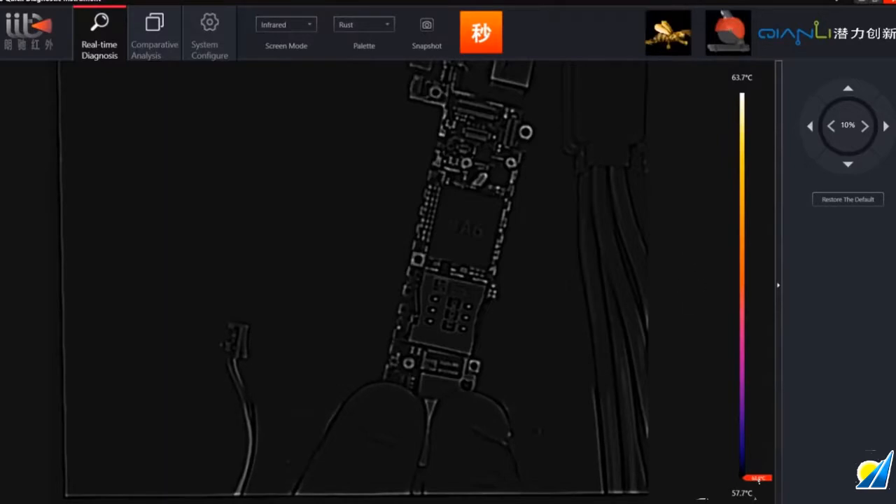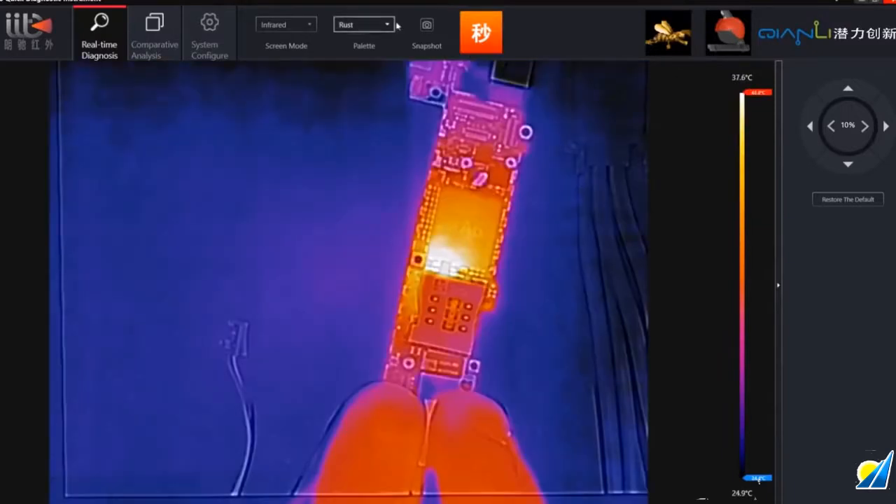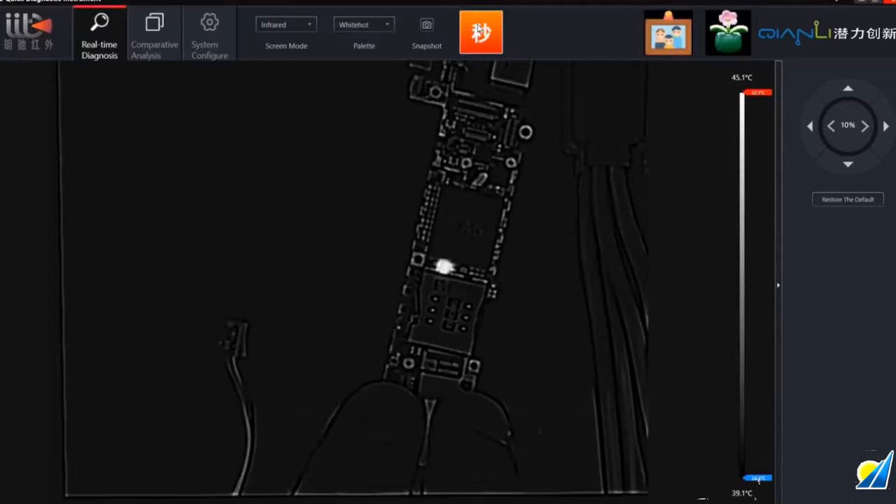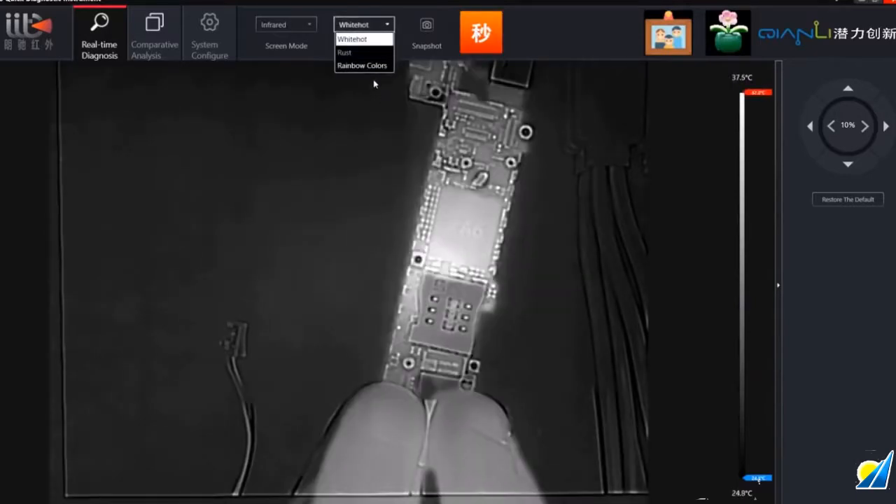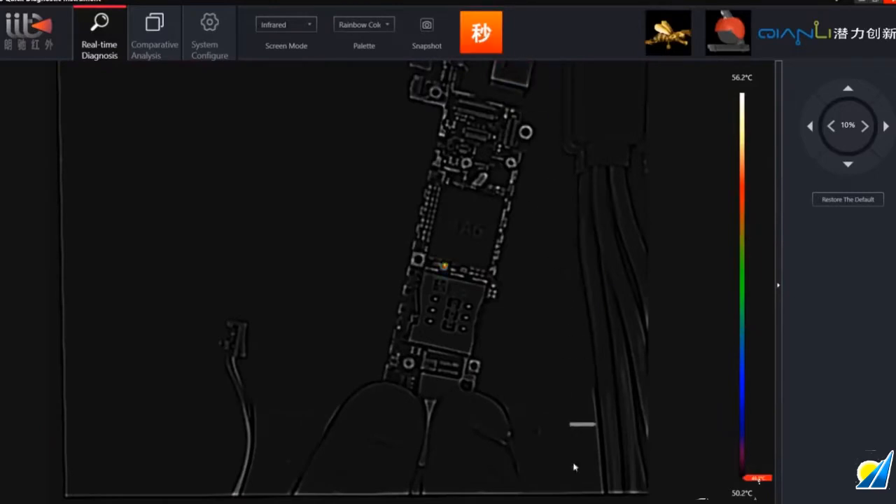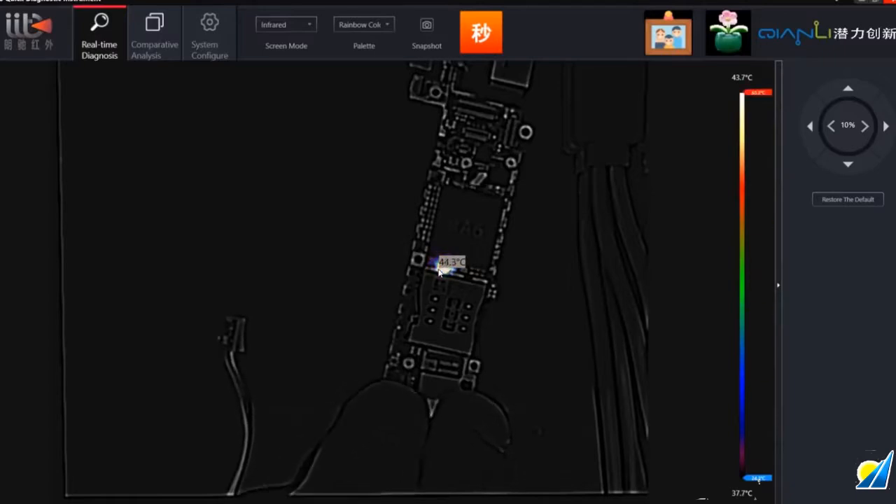So the other thing about this tool is if we go like that, we can change it to white and hit the one key, and you can see it flicking there. Or we can even change it to our rainbow colors, and then we can definitely see it there and increase it using this down here. So it's a big explosion on that TriStar IC. So straight away we can see what that is.